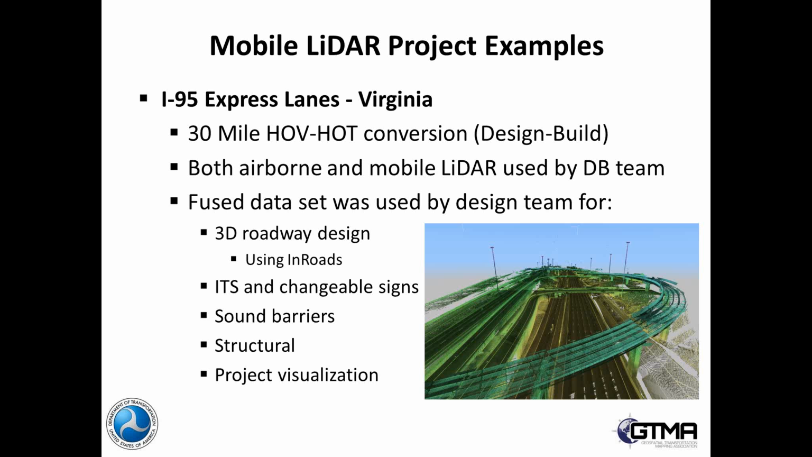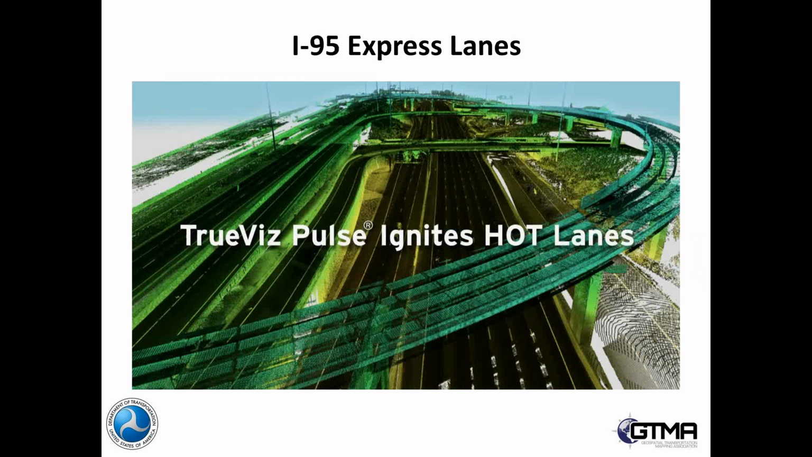We also found sound barriers that they thought they'd have to do a secondary survey for. The structural portions of the project benefited from the data. And ultimately, we can use the LiDAR data in a project visualization sense. So in design build, a lot of the time, we're trying to find a better way to create a portion of the project by making it smaller or reducing the amount of right-of-way take. So all those things are worked on the fly in the design build realm.